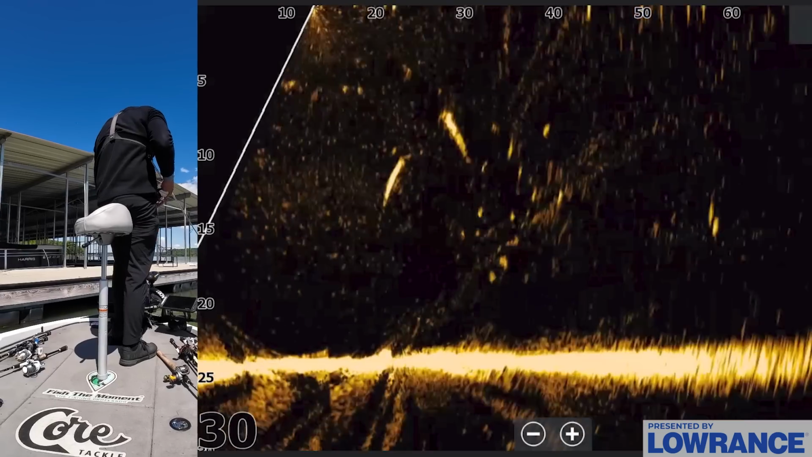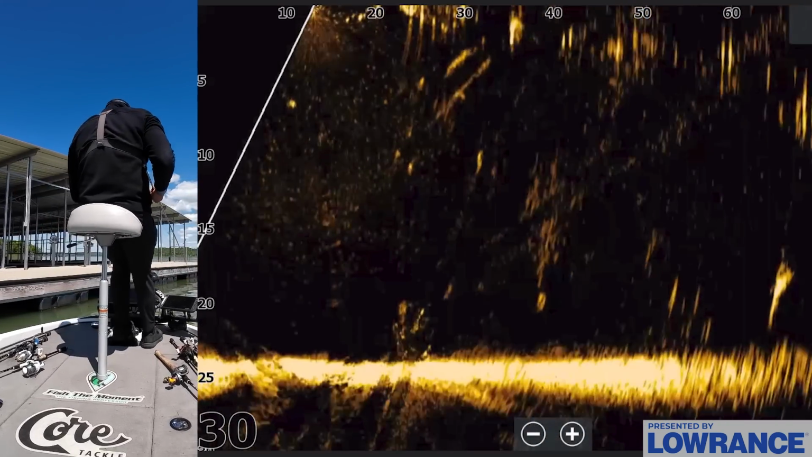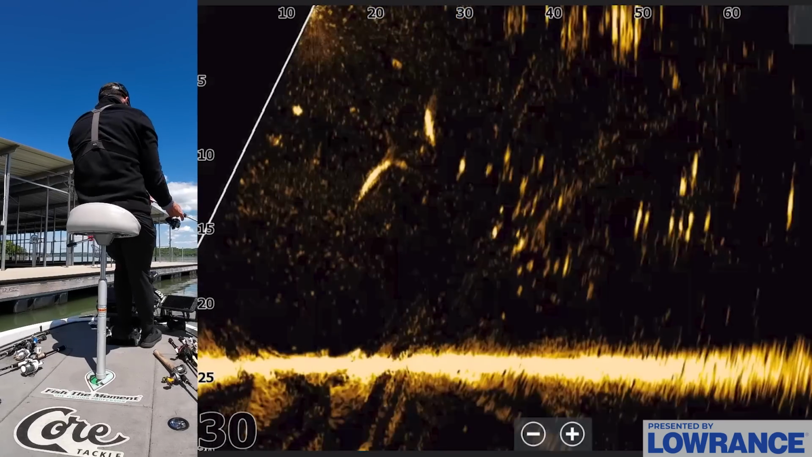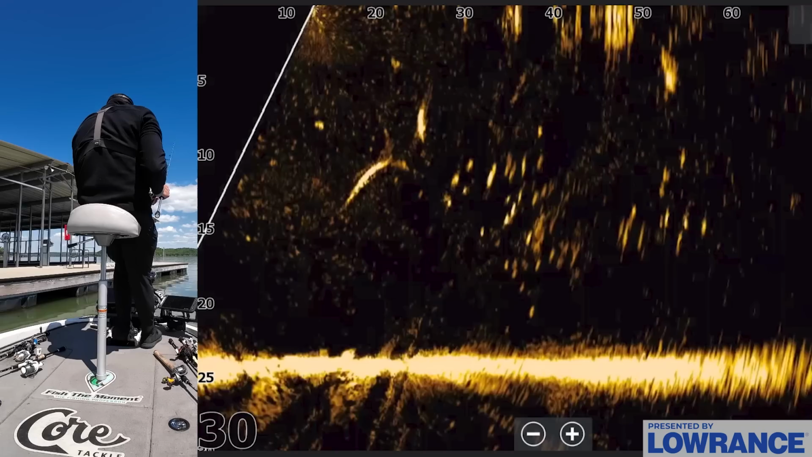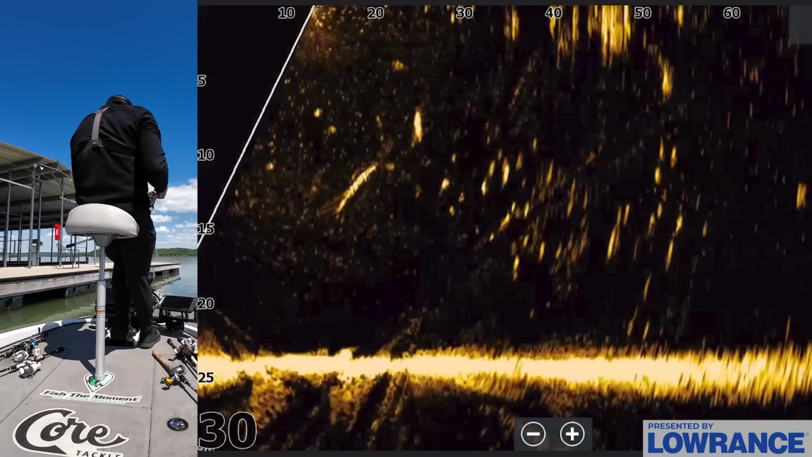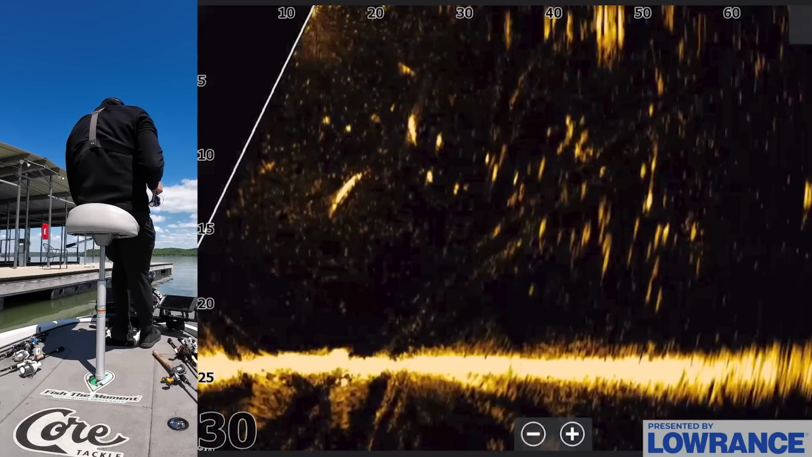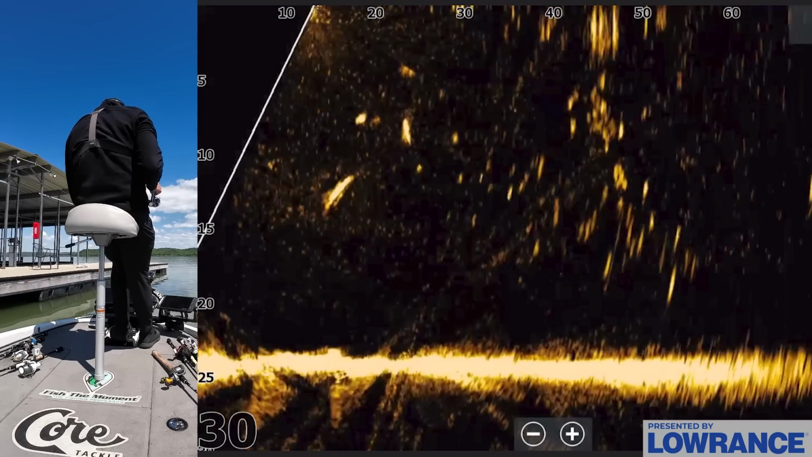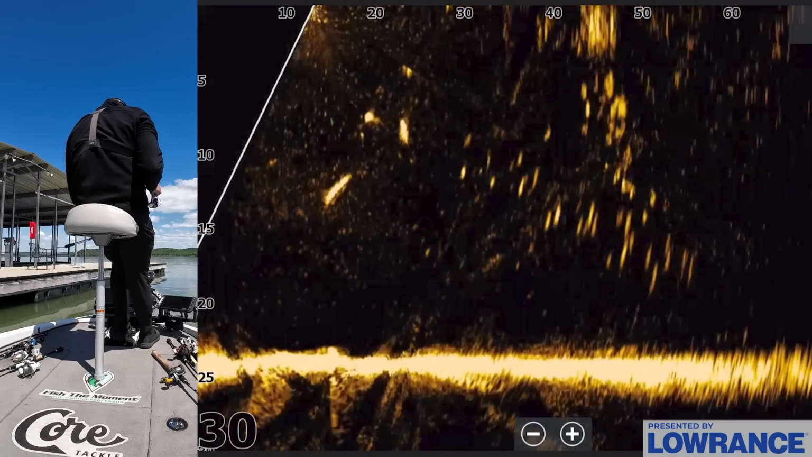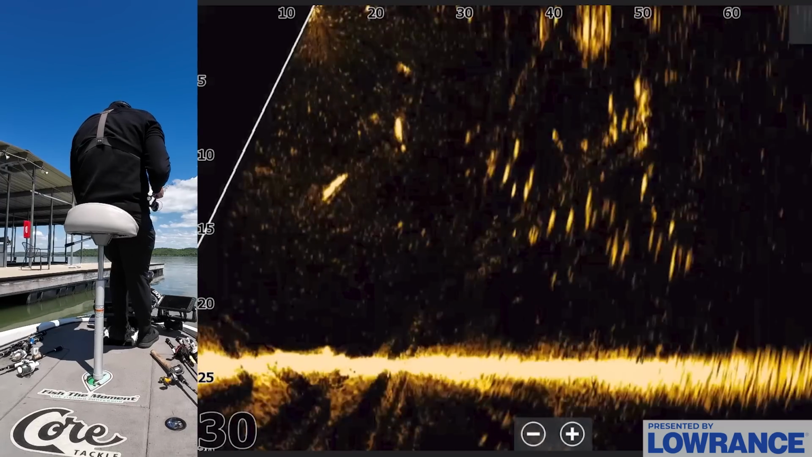And a lot of it's probably not bass, but there's gotta be a bass or two around somewhere. So much shad activity, it's unbelievable. They're just kicking this. Definitely this morning there was a shad spawn bite on this dock. Almost guaranteed. My bait is as big as a lot of these fish, so I think a lot of these are crappie and just other stuff right now. But there's gotta be a bass or two mixed in.